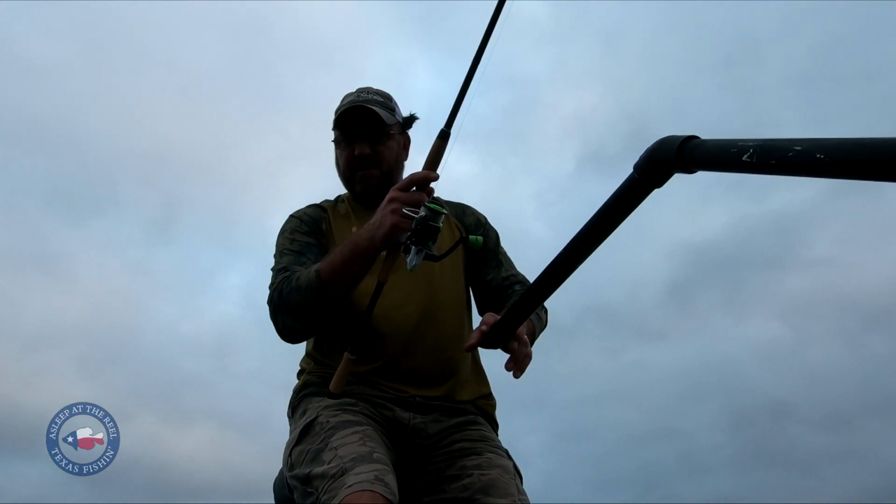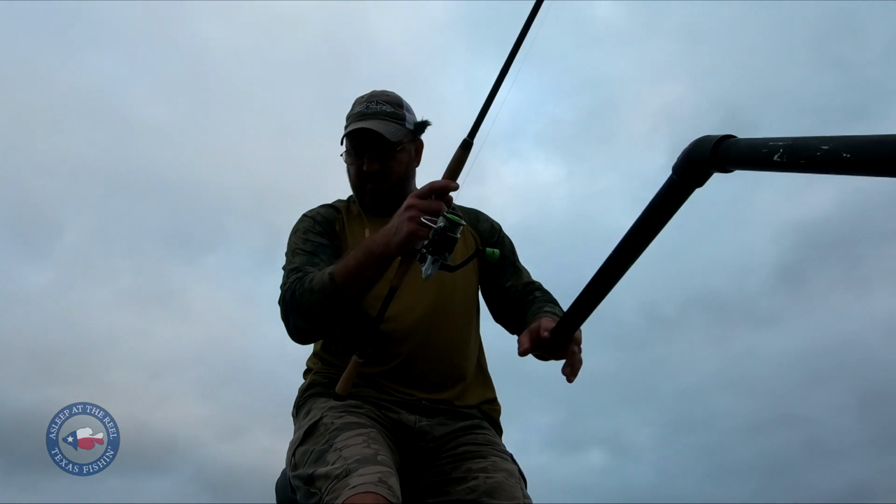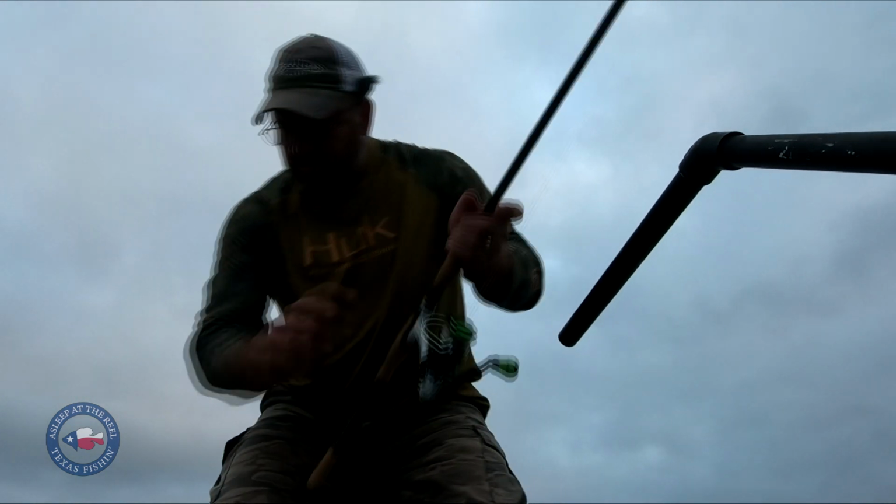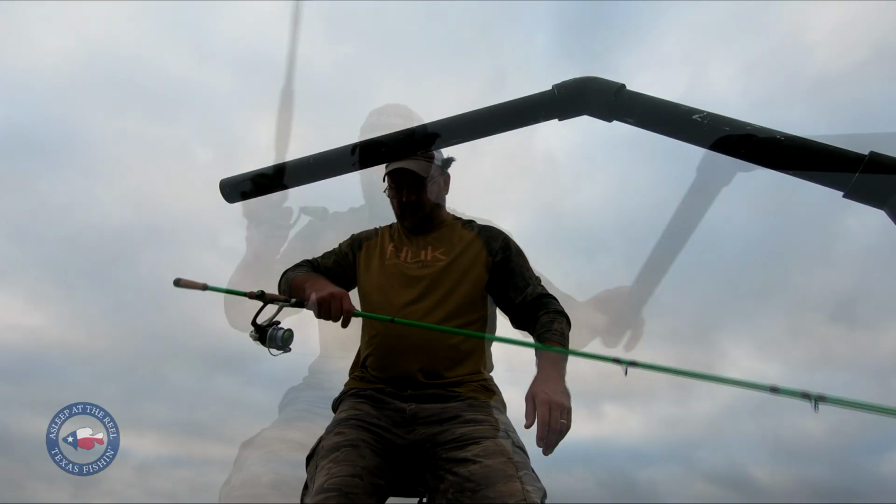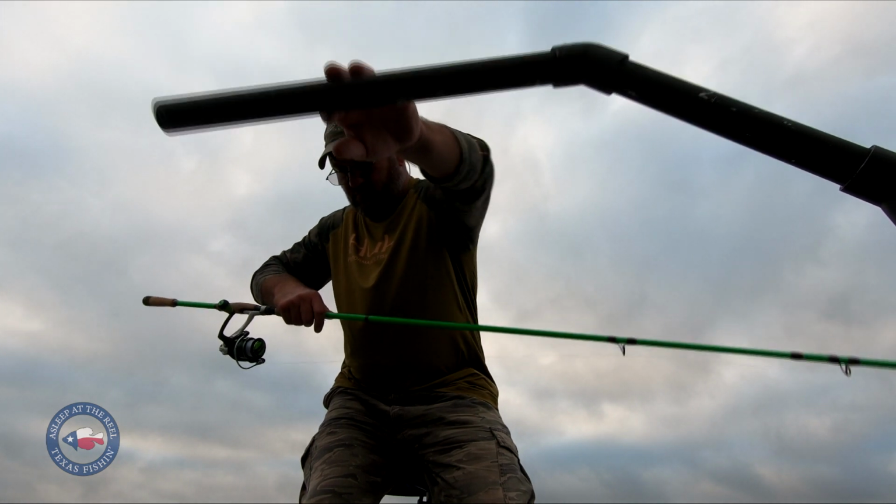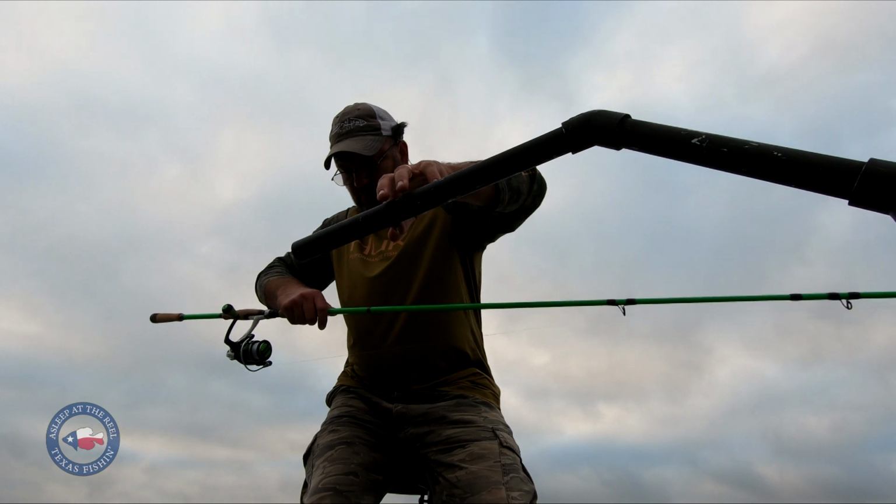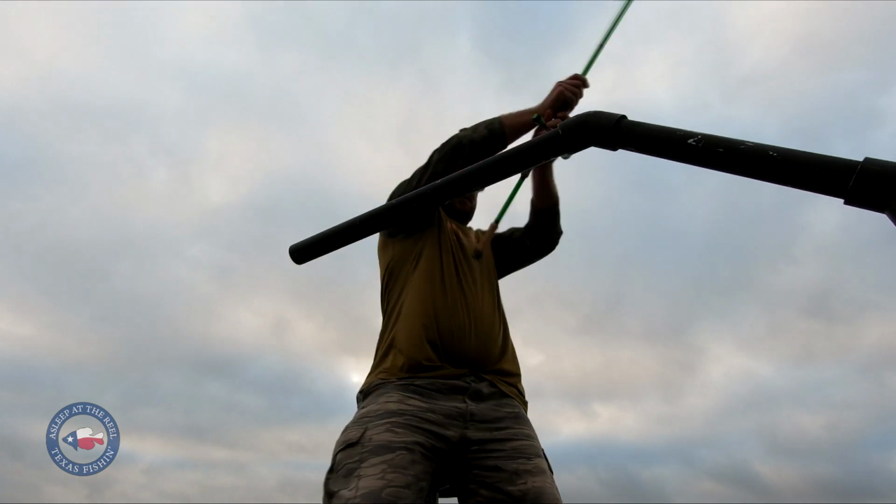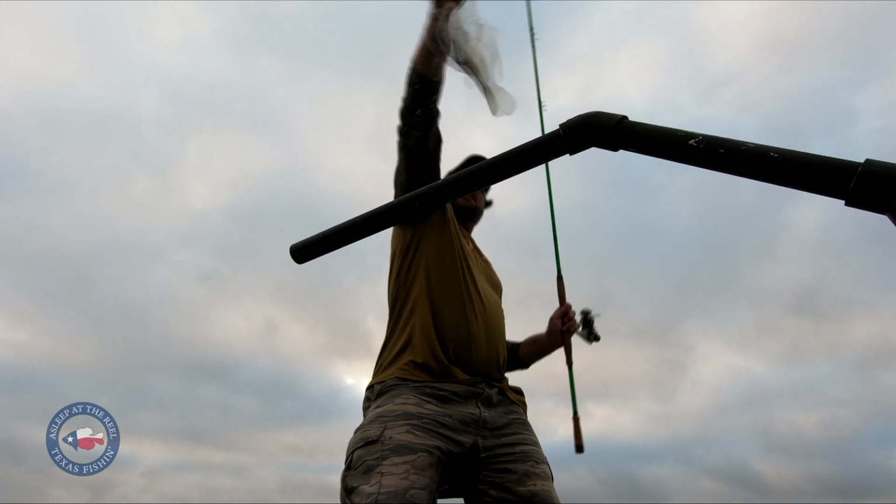I'm kind of in a new area. Got a lot of something on it. Let's get a little closer so I can zoom into it. I got one finally. Not very big, didn't feel like, but he'll be a keeper.